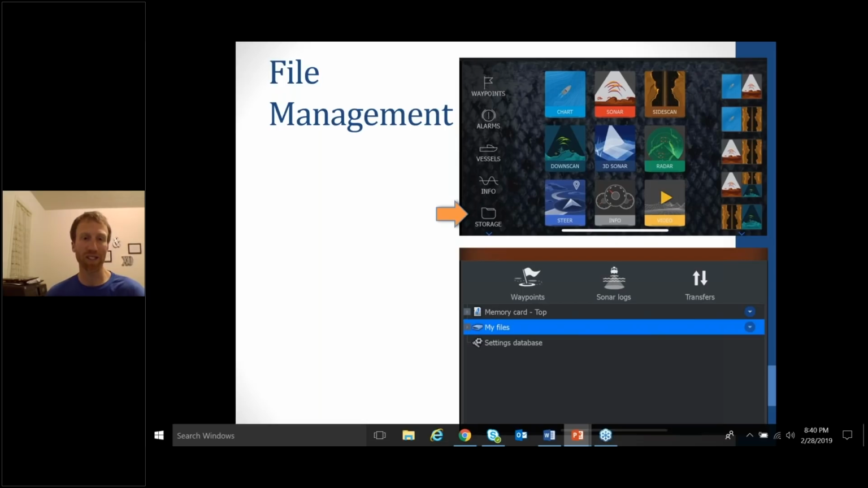For one, it's eventually going to slow your unit down. The units are so good now with the computers that we have in them, it's probably not going to slow them down too much, but you need to stay organized, because whenever you revisit bodies of water, you want to have your waypoints accessible.